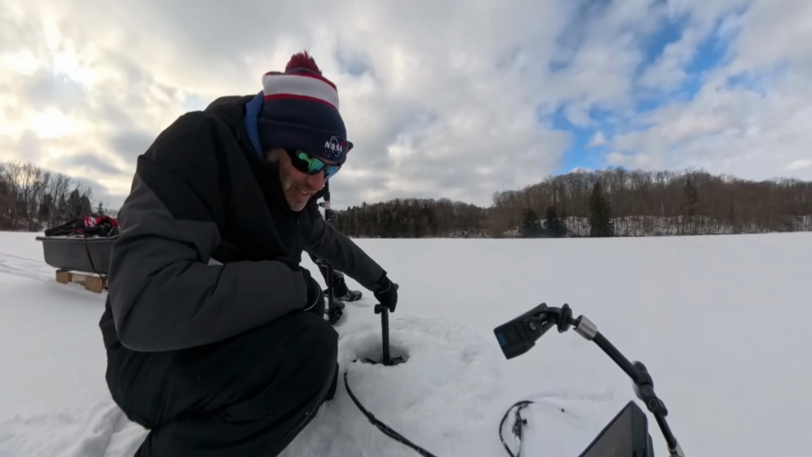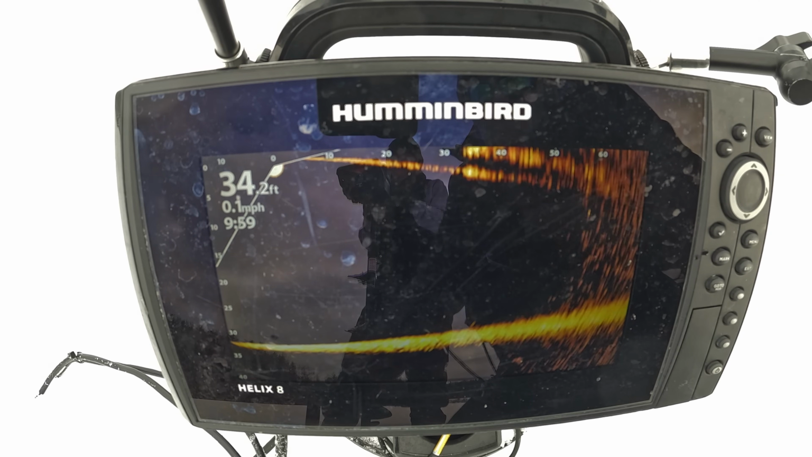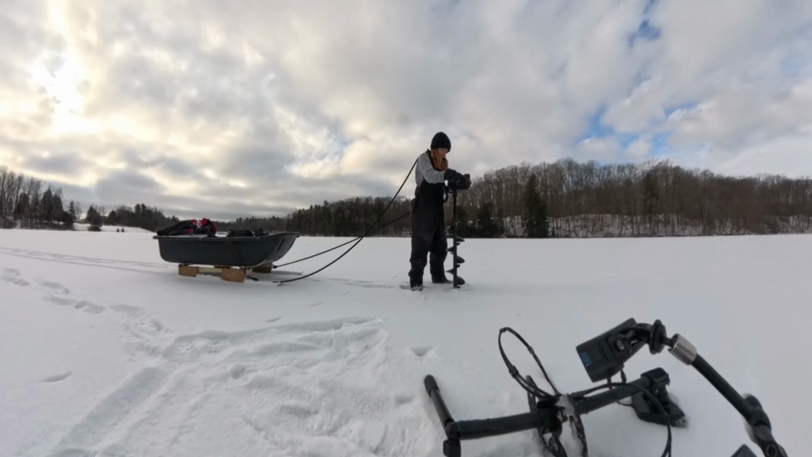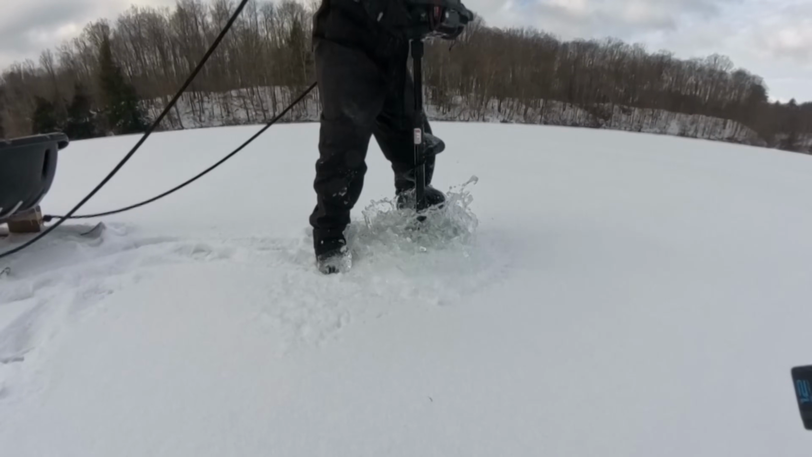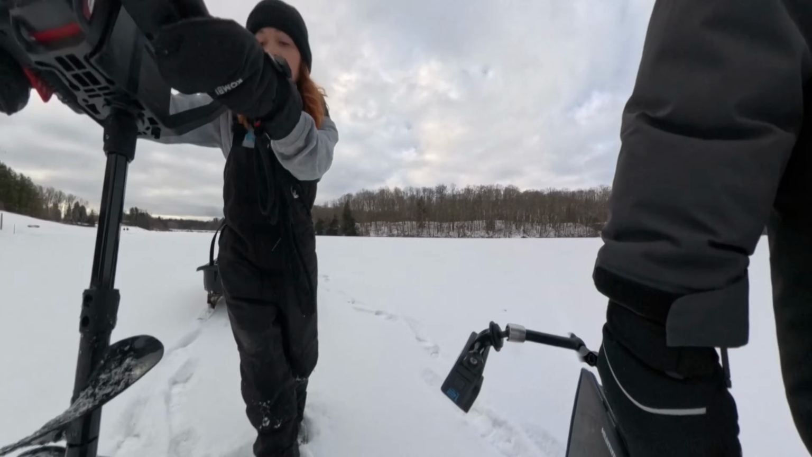35 feet of water, seeing nothing in any direction for 70 feet. I just want to do one here because we know fish like to hang out here. This will be the one day we ignore it.